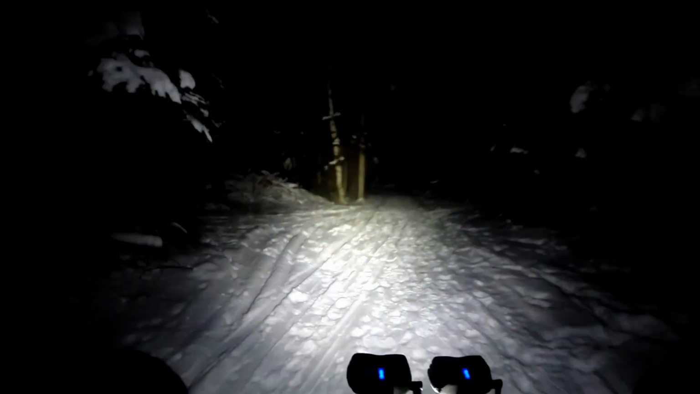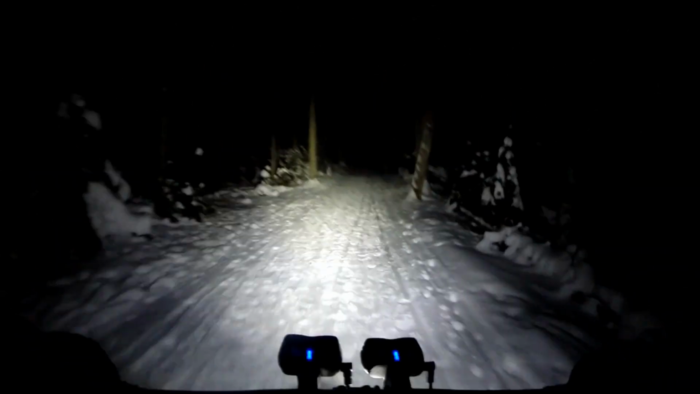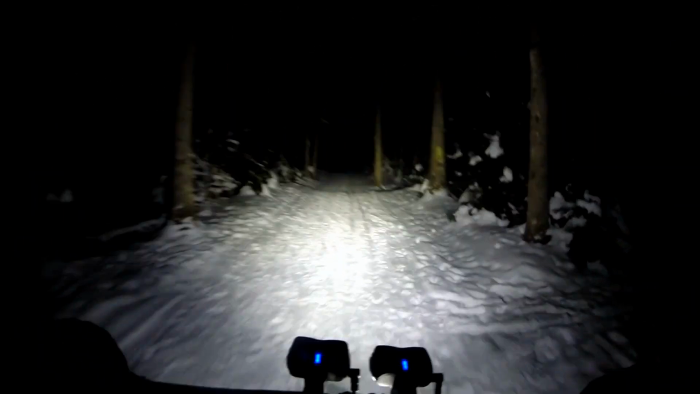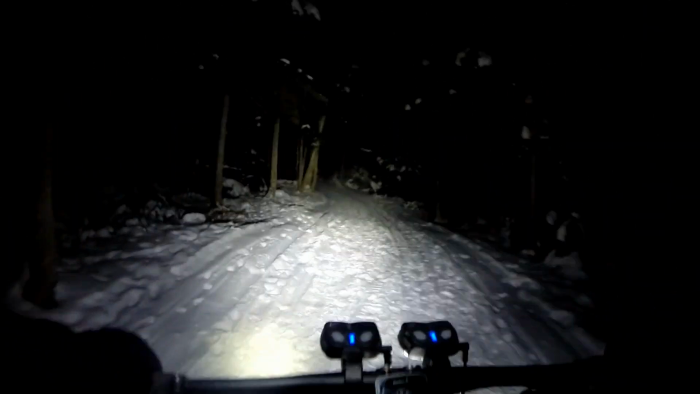So the temperature's supposed to drop below -20 tonight, so we'll see if that happens in the 2 hours of our ride. Right now it's at -17.8. Thought it would be more beautiful in here with the snow on the trees, but the second snowfall it was warmer, so I think it fell off the trees.